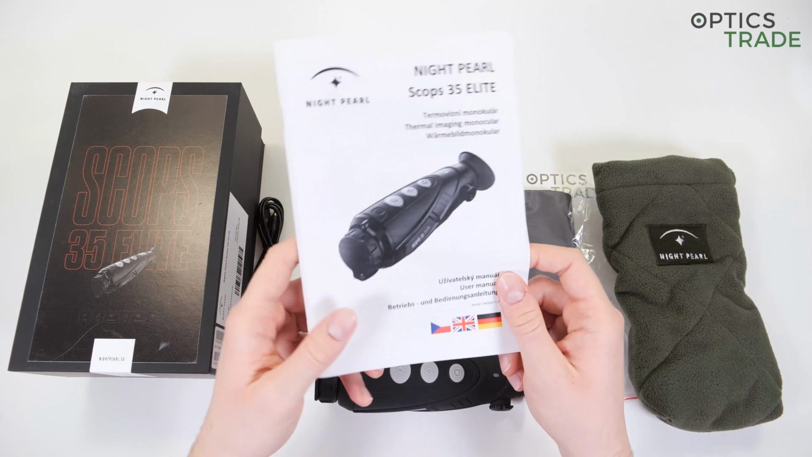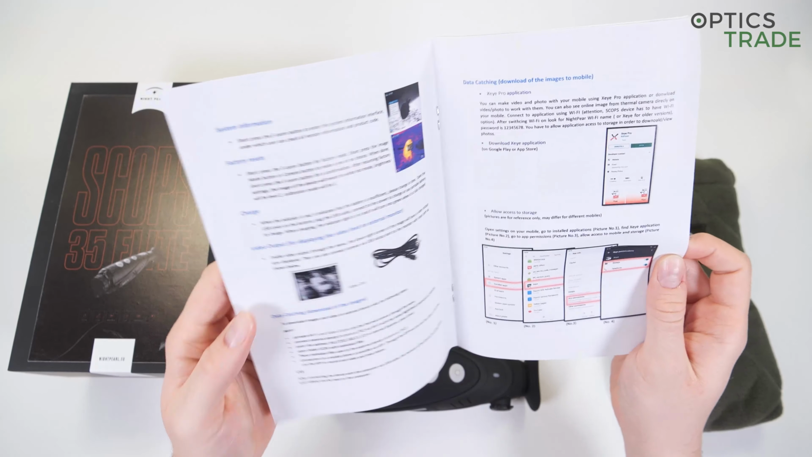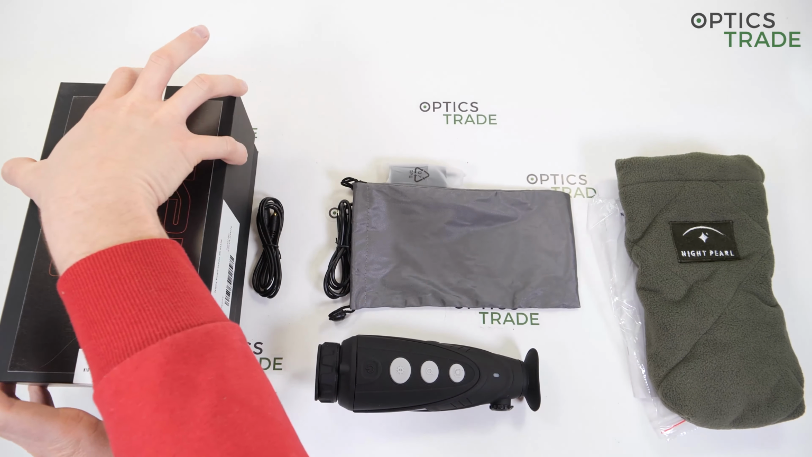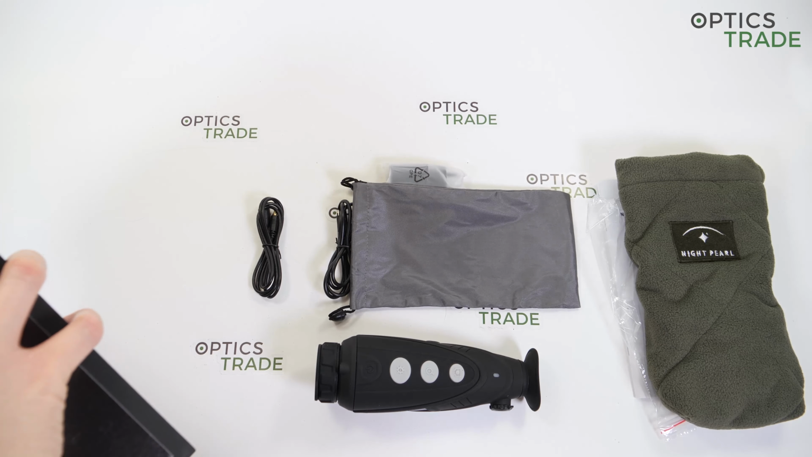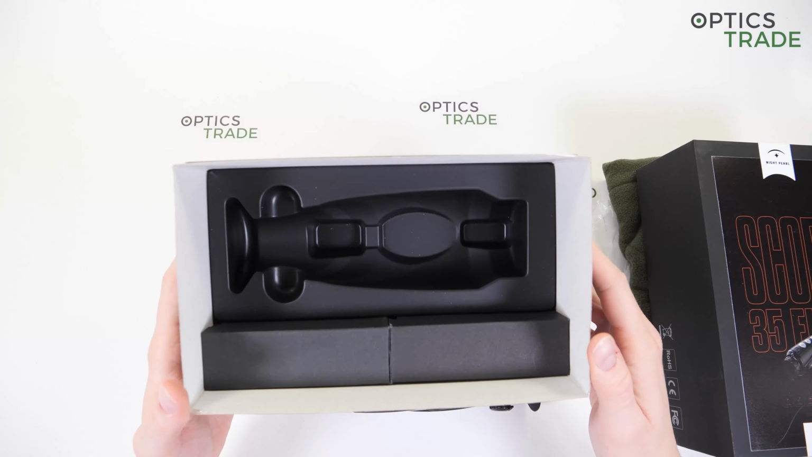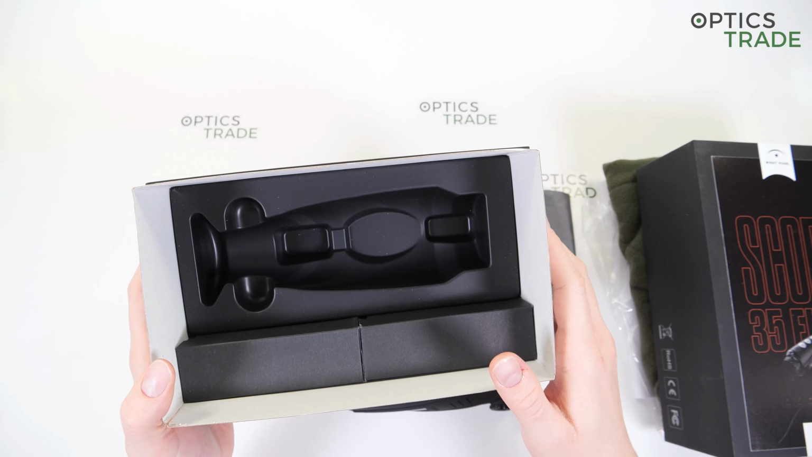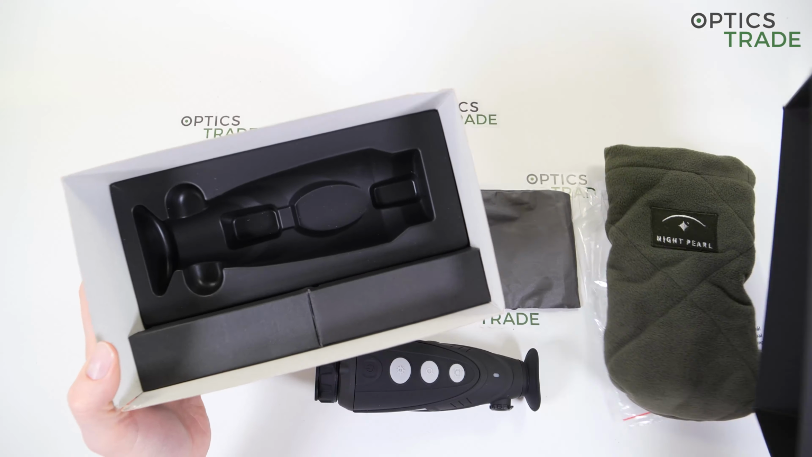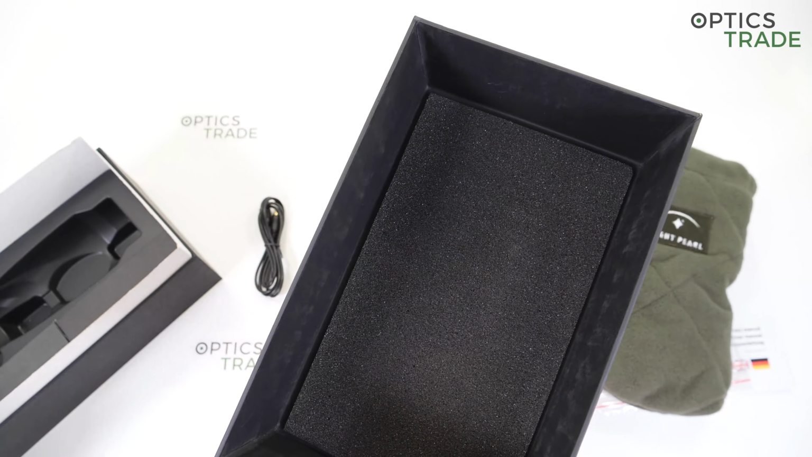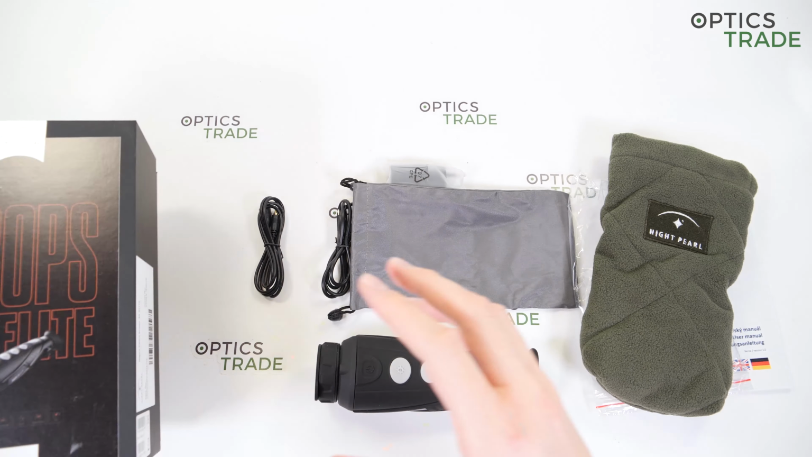And also the instruction manual, available in Czech, English and German. Also in some other languages if you purchase the device locally in your country. This is the box that the device comes in. So this is where the monocular is, and then we have a bunch of cables and everything in these 2 boxes. And some things are also on top, and then we have this soft layer here that additionally protects the device during transport if you order it on the internet, on the web.